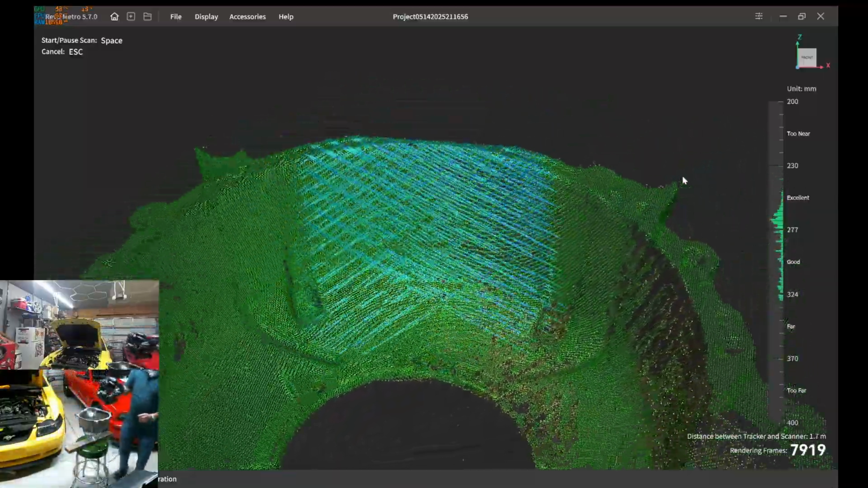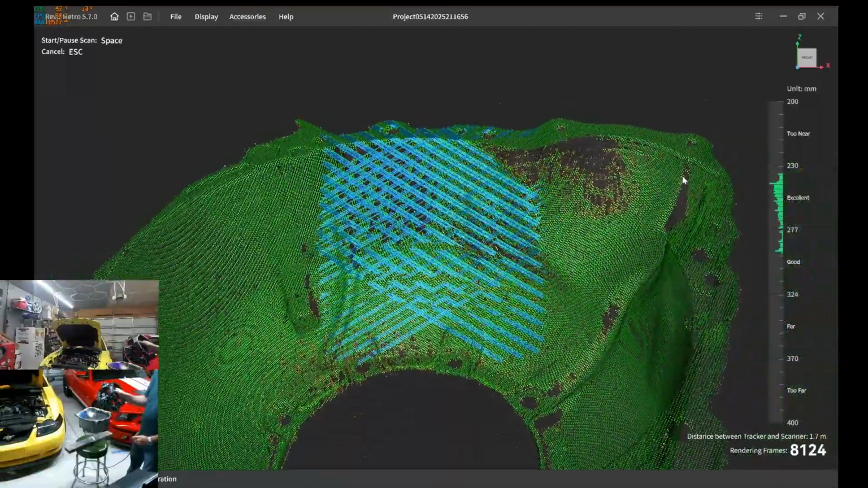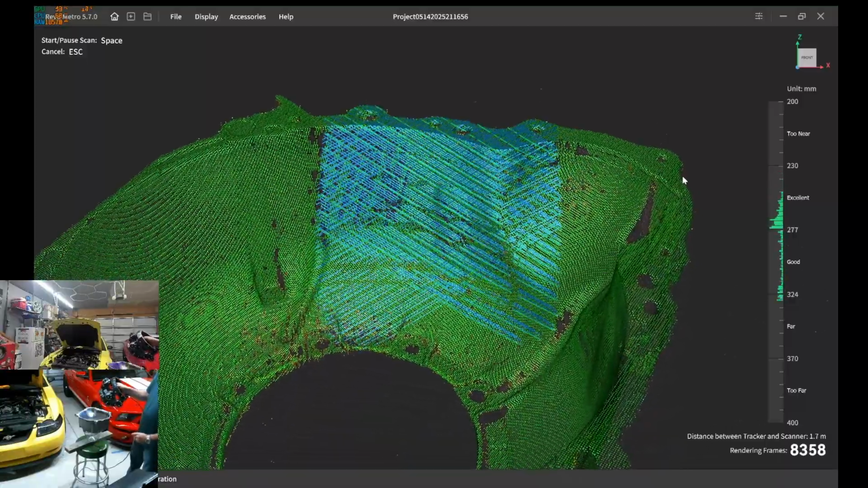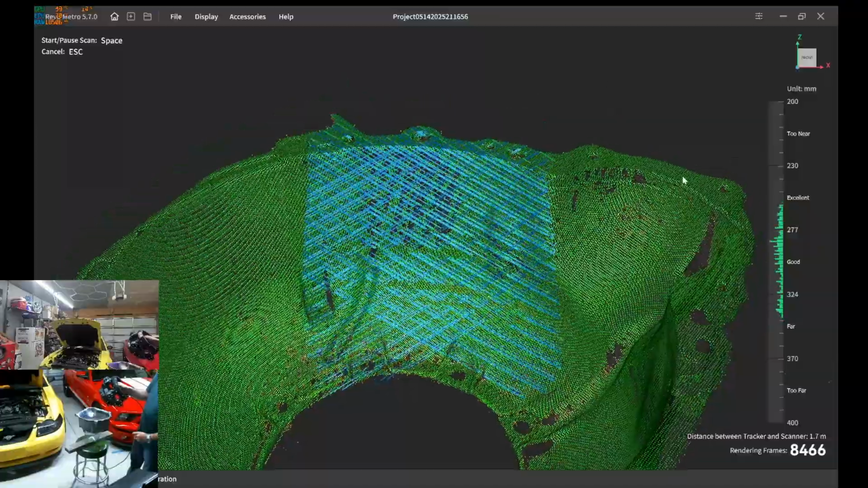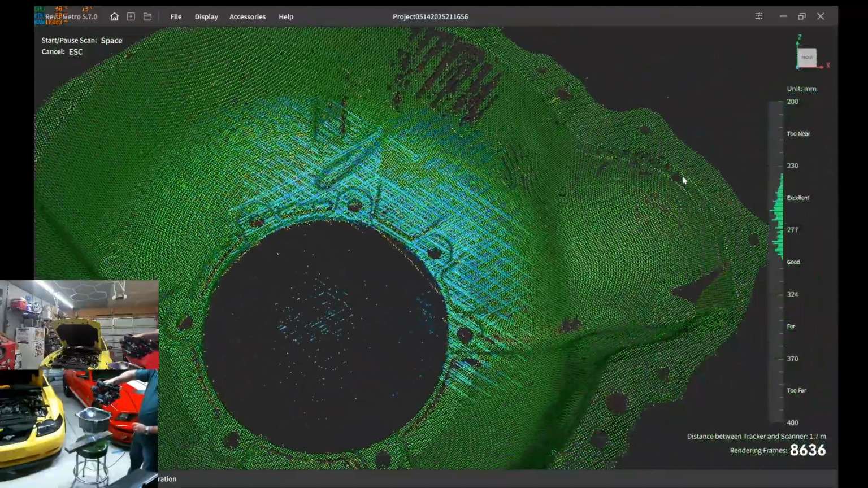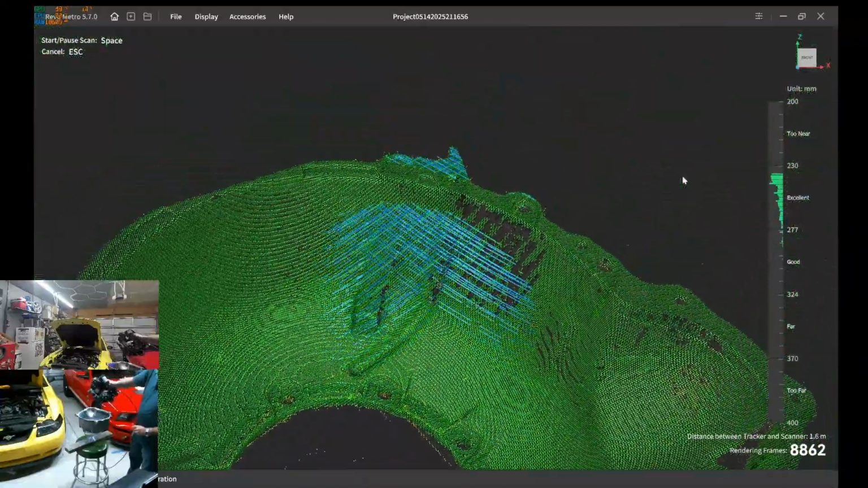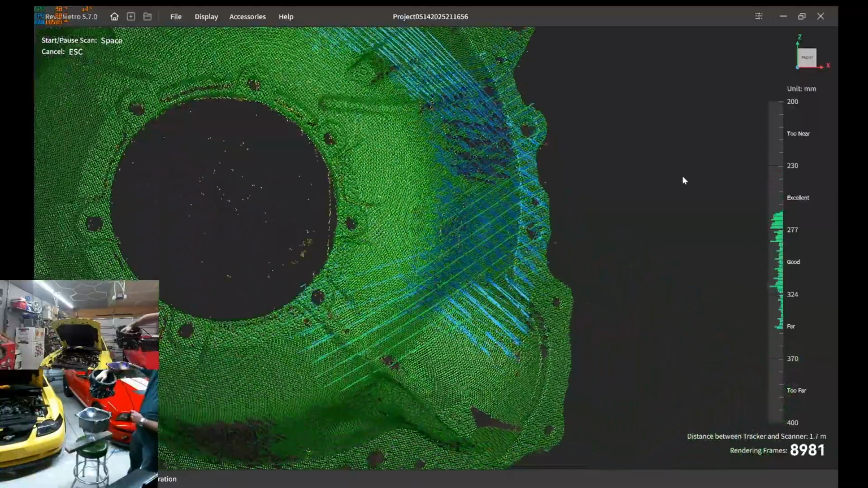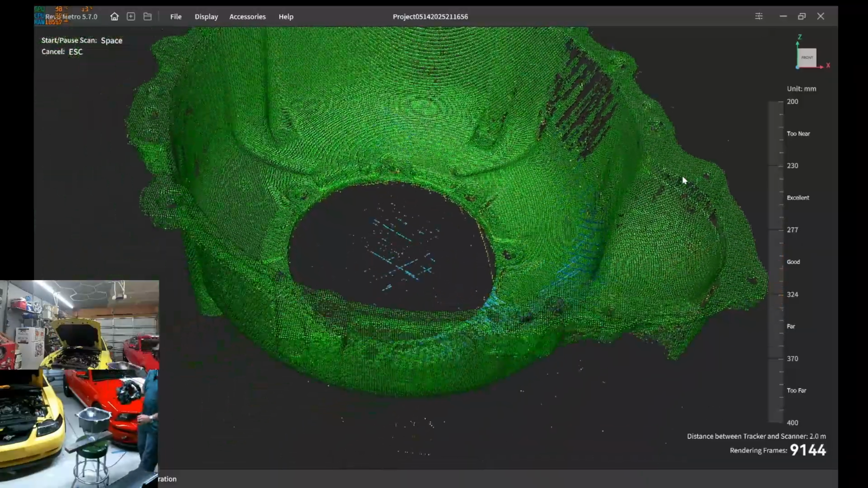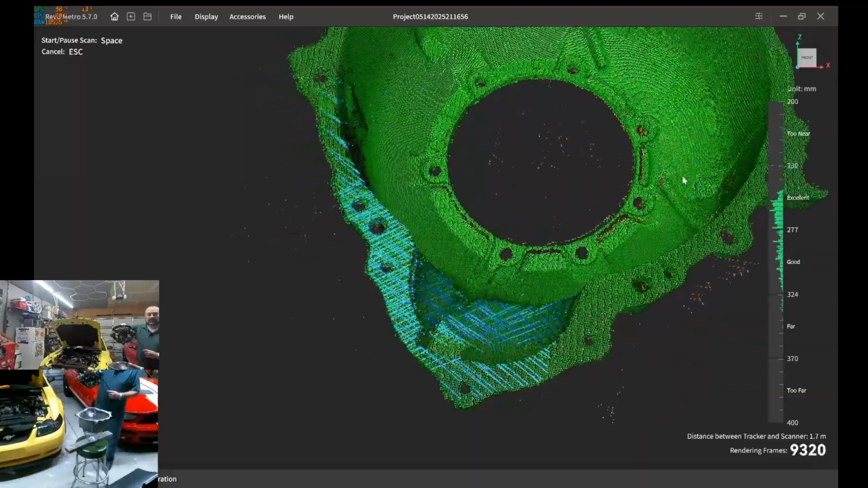Okay. And we're just gonna slowly fill this in. You want to be able to scan this entire item green. That's the only way it's going to get all the amount of points it needs to fill in this point cloud. Okay. All right.